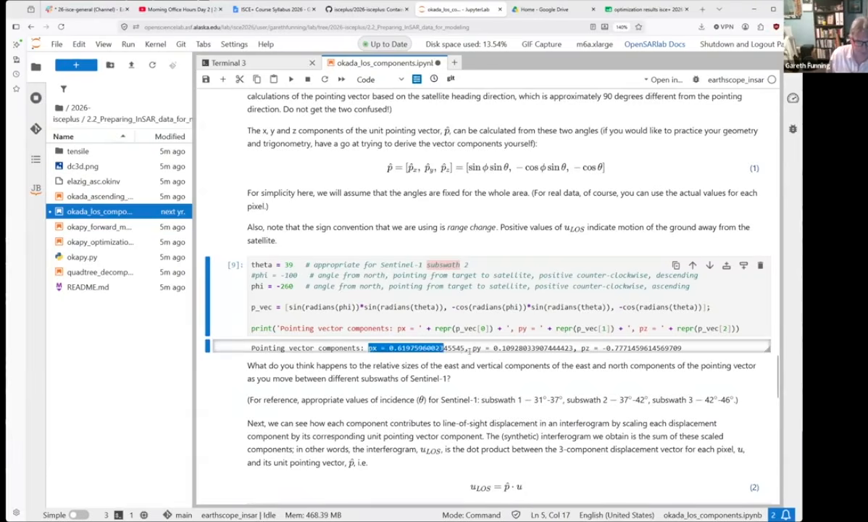You get an X component, which has an amplitude of 0.61 or 0.62 positive, which means that the satellite is going to be pointing to the east. You have a Y component, which is 0.1, which means it's pointing very slightly north.